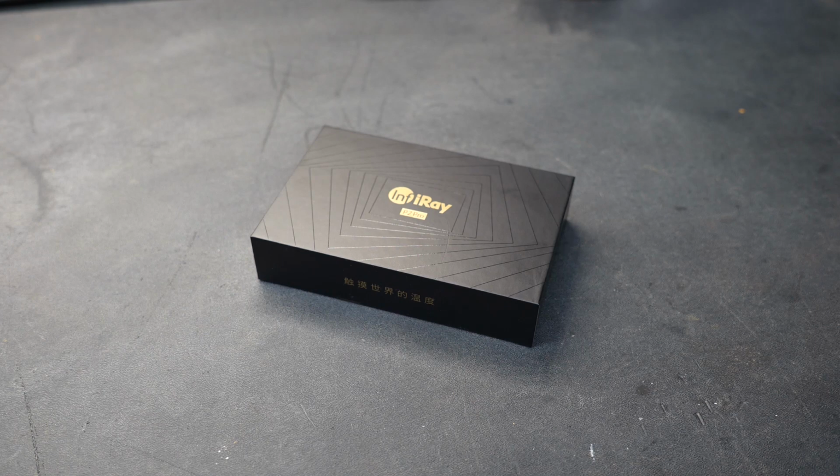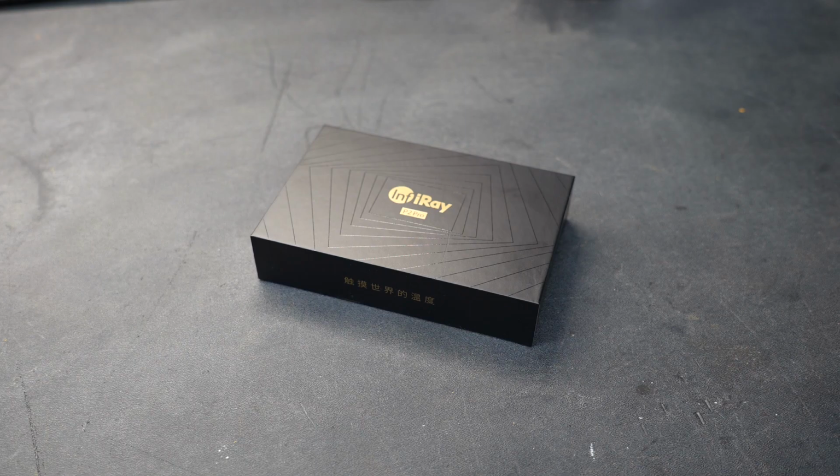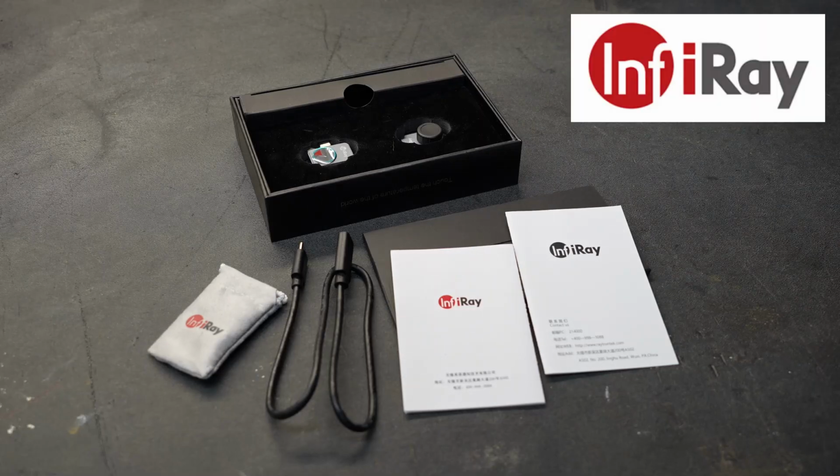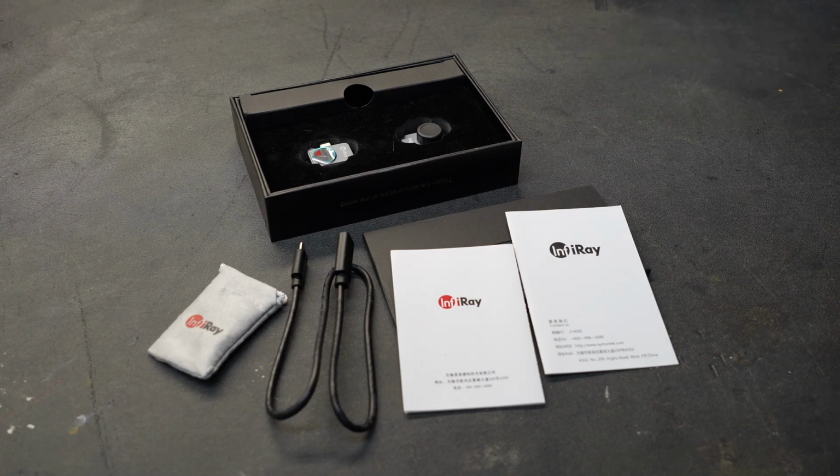New Tool Day Tuesday, where I share with you guys unique or useful tools that I myself use that I think you might be interested in. Today we're going to take a look at an infrared camera made by InfiRay. InfiRay reached out to me and they asked if I would like to take a look at one of their cameras and if I would share it with you guys, and I said sure, we'll take a look at it and we'll see how good it is.